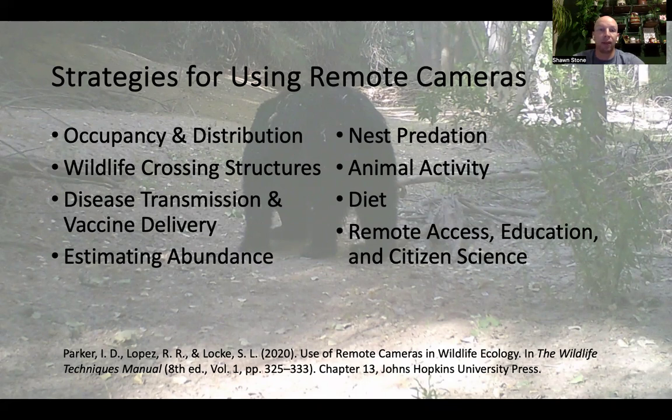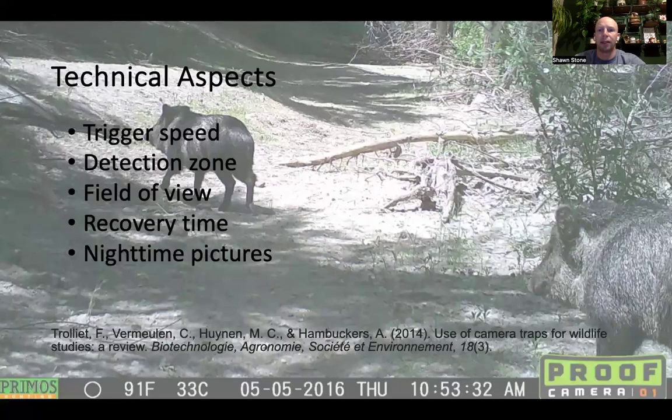That being said, the effectiveness of camera trapping is dependent on a few things, battery life being one, data storage capacity, and picture resolution. Those are the main ones, though I've got a few more that I'm going to outline for you in just a second. Things that we want to keep in mind as you're shopping, I guess, is trigger speed, detection zone, field of view, recovery time, and the camera's ability to take nighttime pictures, which can be very useful as well.